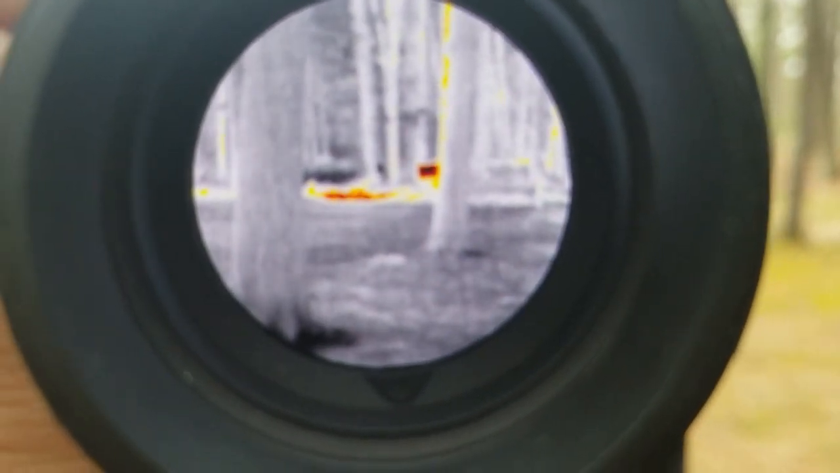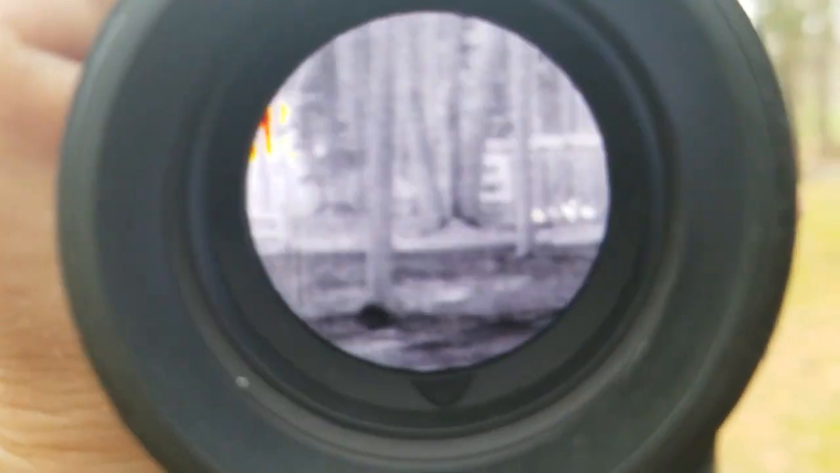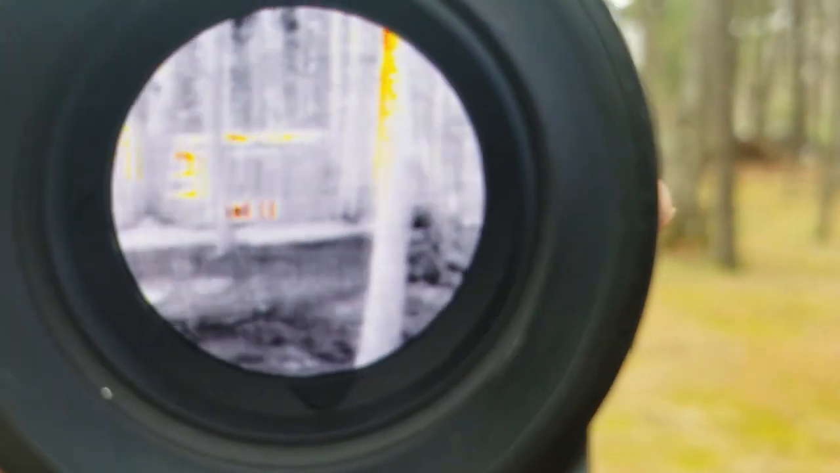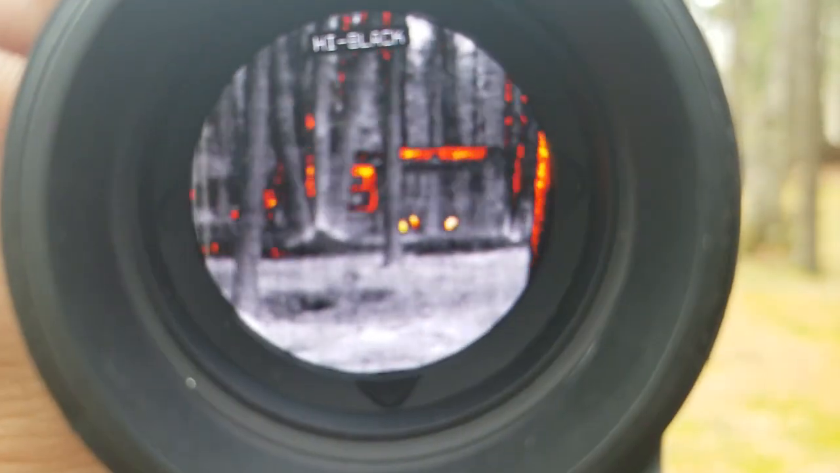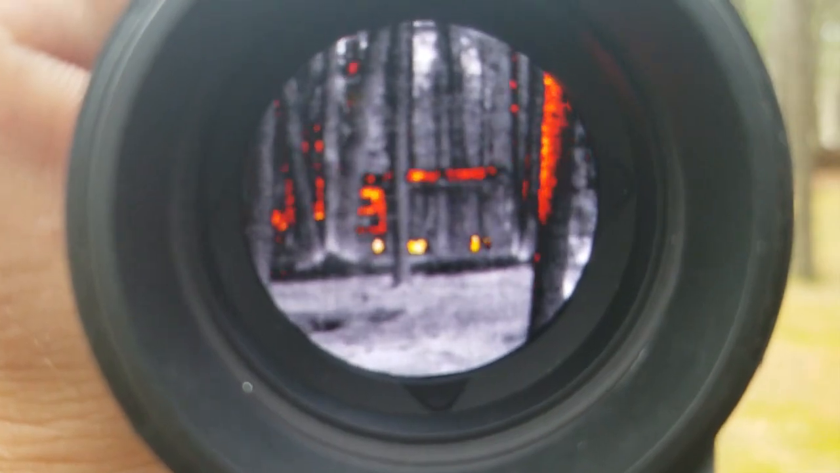That's just heat. See, this is where it gets confusing. That heat you're seeing over there is actually from a trampoline piece that's laying there, so the sun has hit it, but it gets kind of confusing because it does catch parts where the trees hit, that kind of thing. So that's why I don't care for that mode too much. There's high black. You can see it there. Almost looks like everything is on fire. That's where the heat is on that stuff, but it gets kind of confusing to find different things in it.